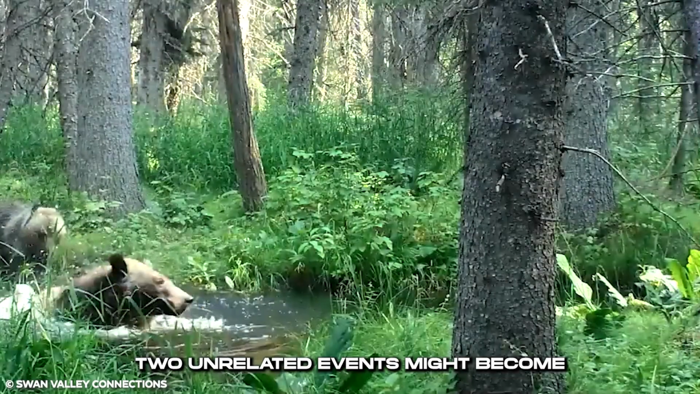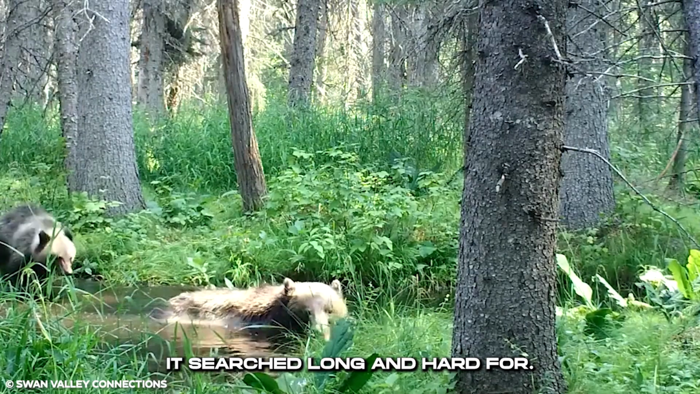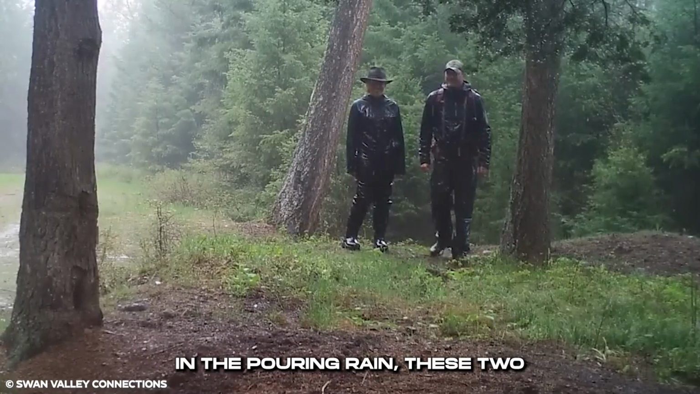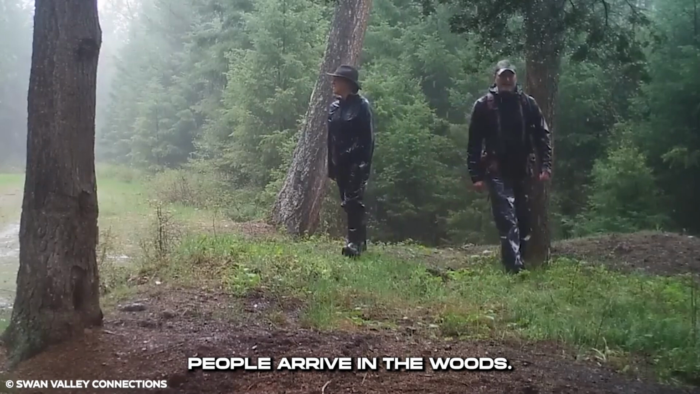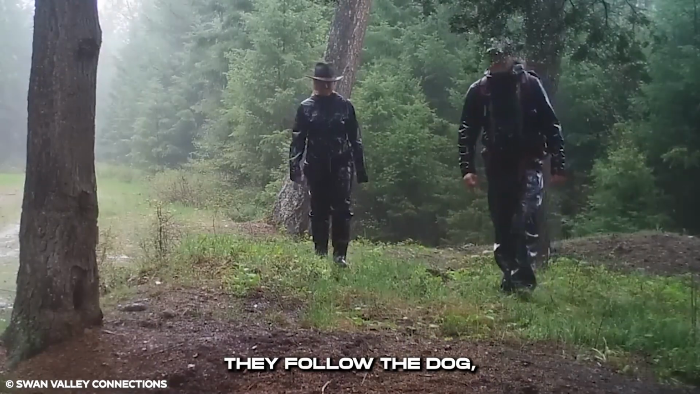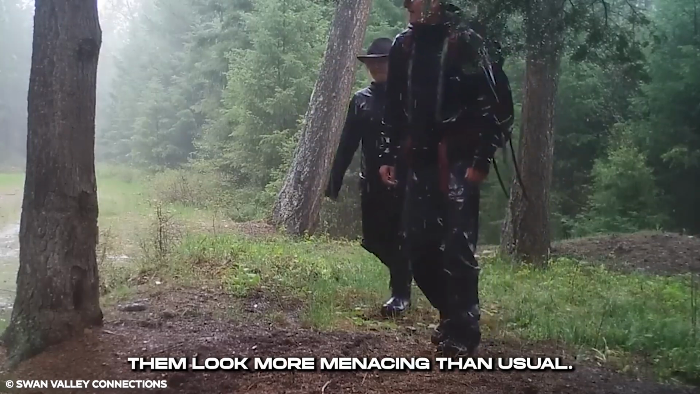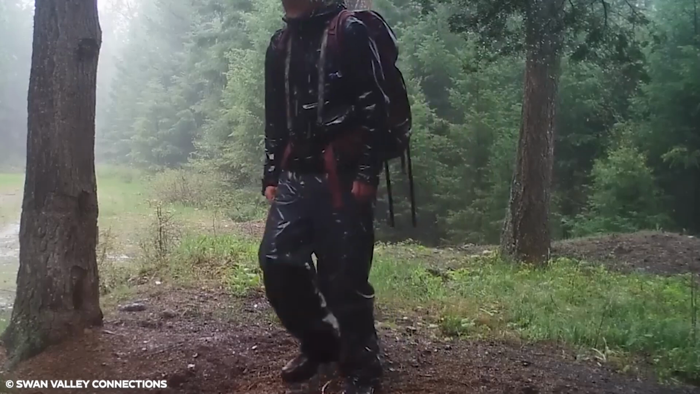Two unrelated events might become connected if the bear found what it searched long and hard for. In the pouring rain, these two people arrive in the woods. They set their dog out to sniff the trail. They follow the dog, looking unperturbed. Their black rain jumpsuits make them look more menacing than usual.